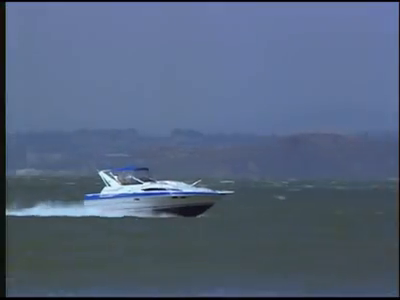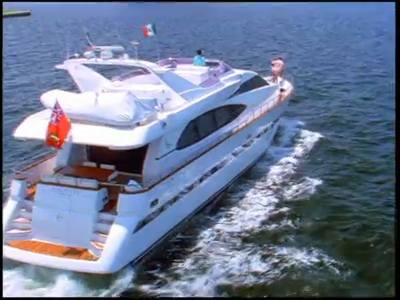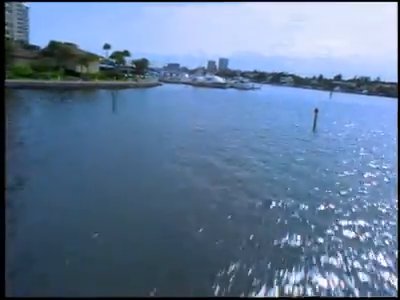Let sunrise and sunset no longer dictate your boating schedule. Protect your vessel, its passengers and crew, and install a FLIR Systems thermal imaging camera on board today.